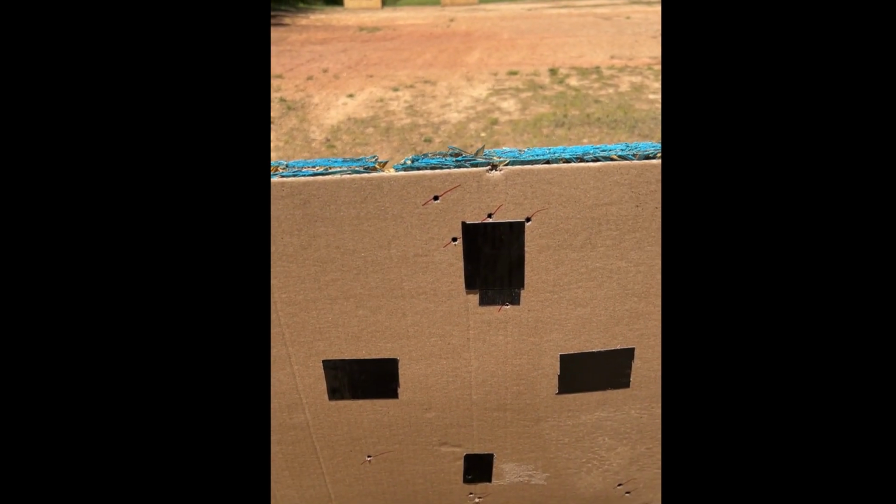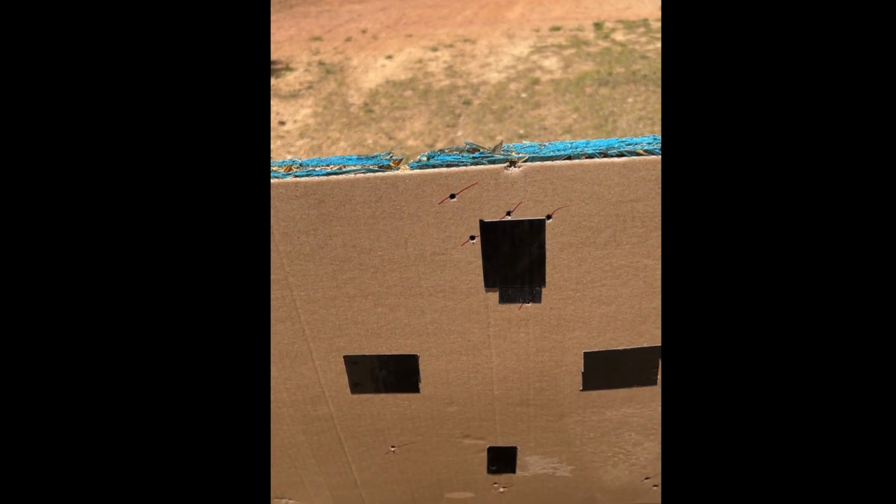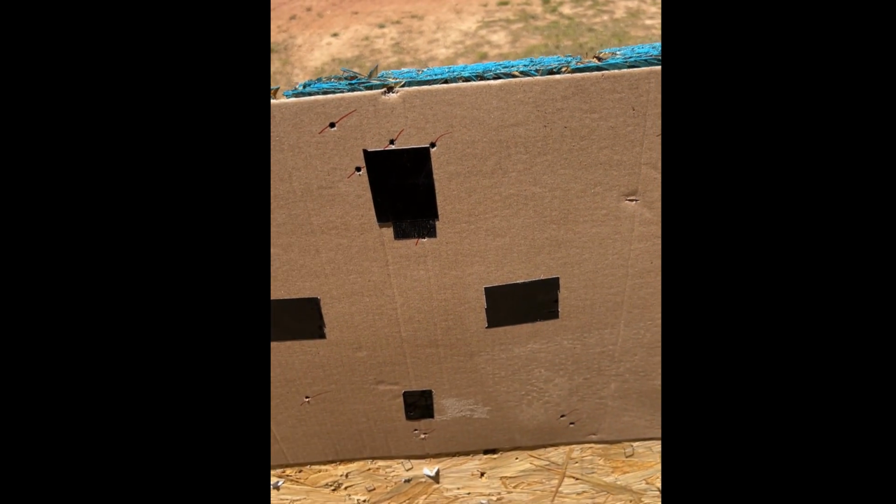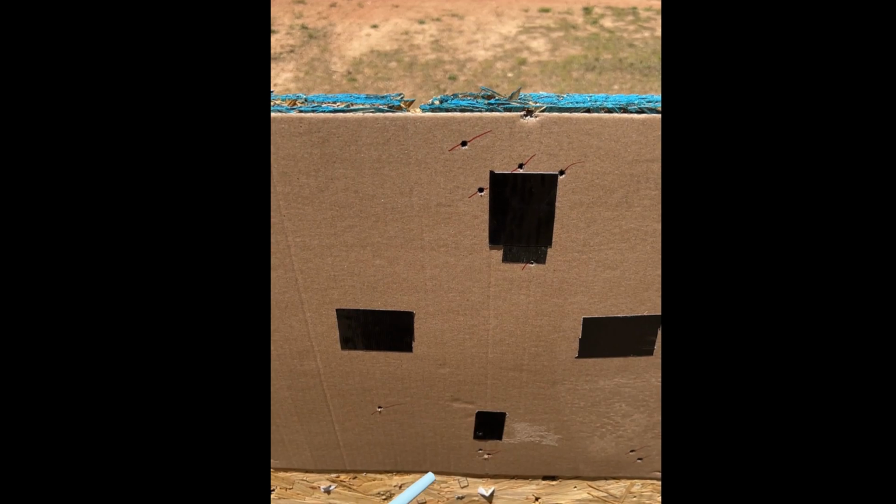Okay, so here we are at the target. Ignore these with the strikes through them. These are just a part of the collimation process and getting it zeroed. So yeah, good to go now. So now what I'm going to do, I'll label it.